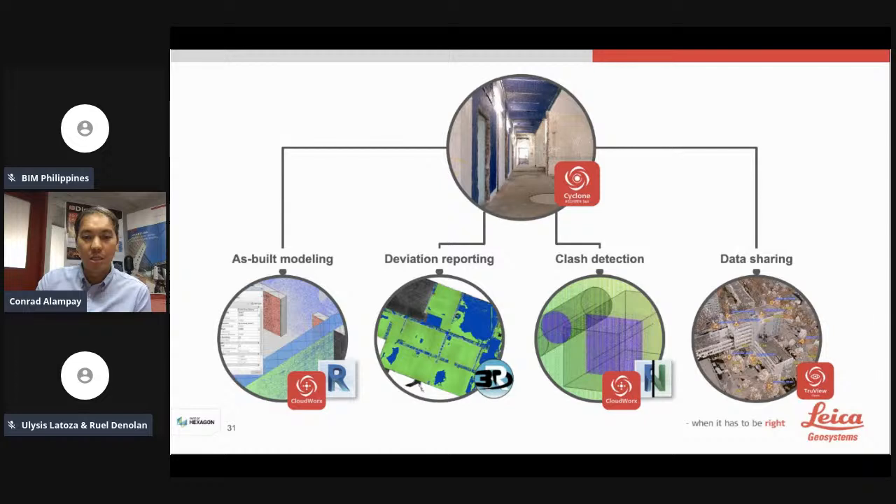So we will touch on these 4 types of outputs that you can produce with 3D reality capture data.